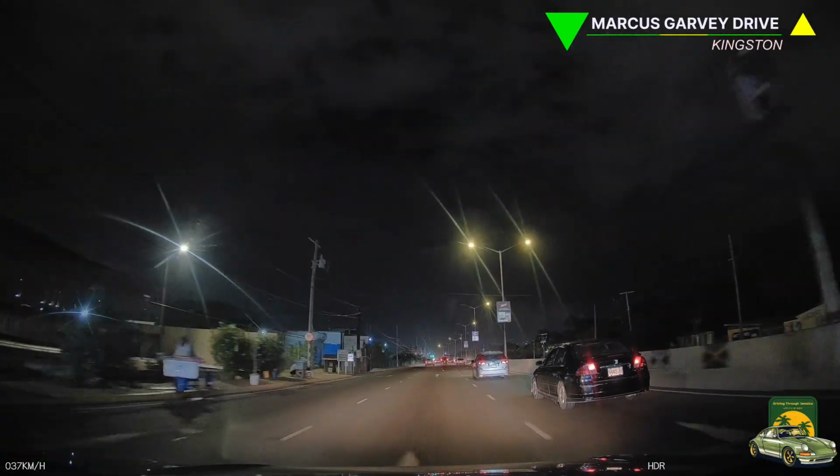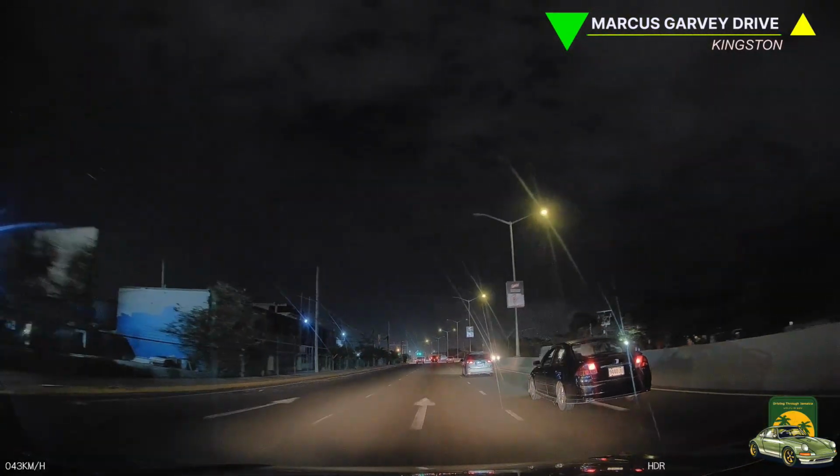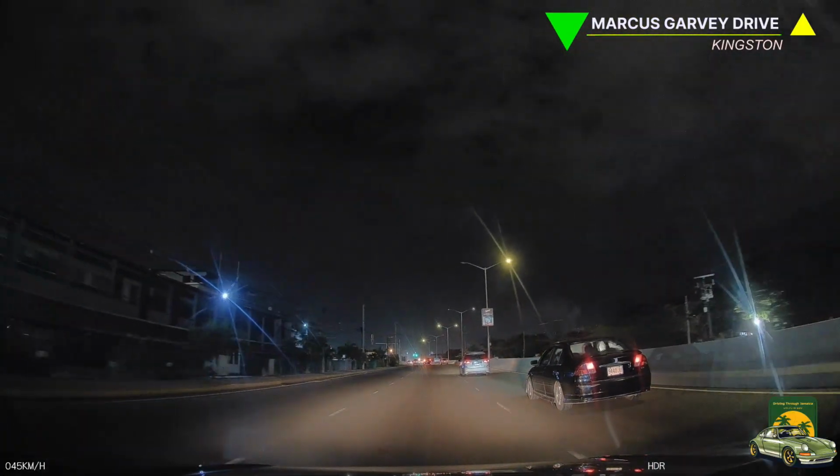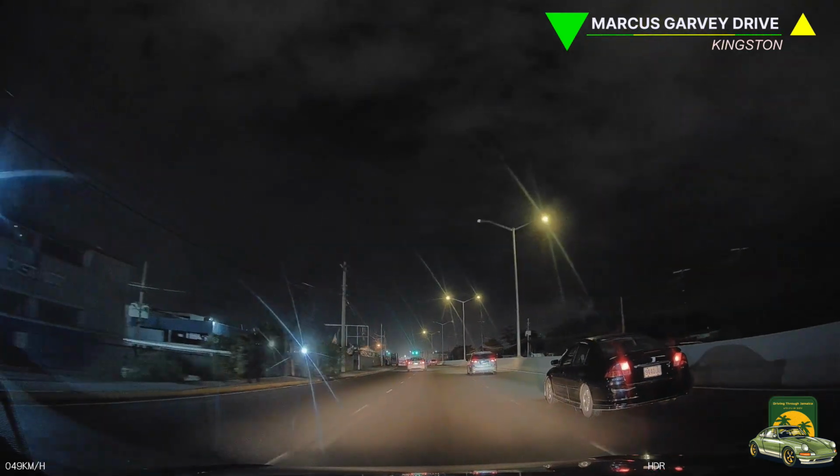Let's go for a drive. It's late at night and I can't sleep. I need to find me a spot to get something to eat. And then let's go for a trip around the city. The nightlife, bright lights, woo, they're pretty.